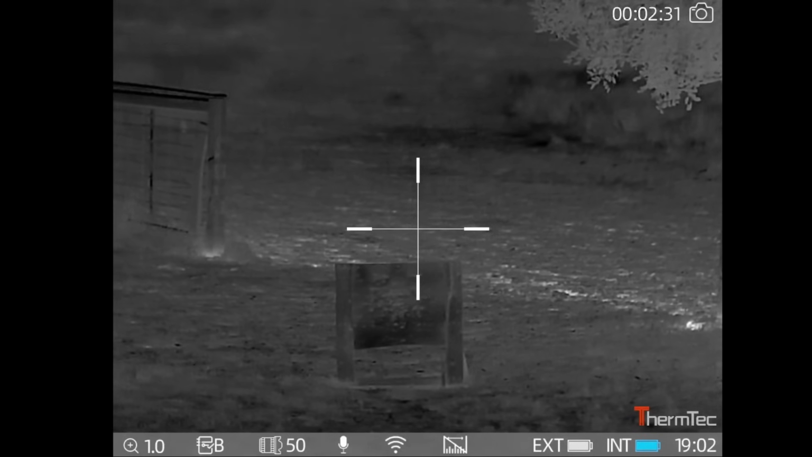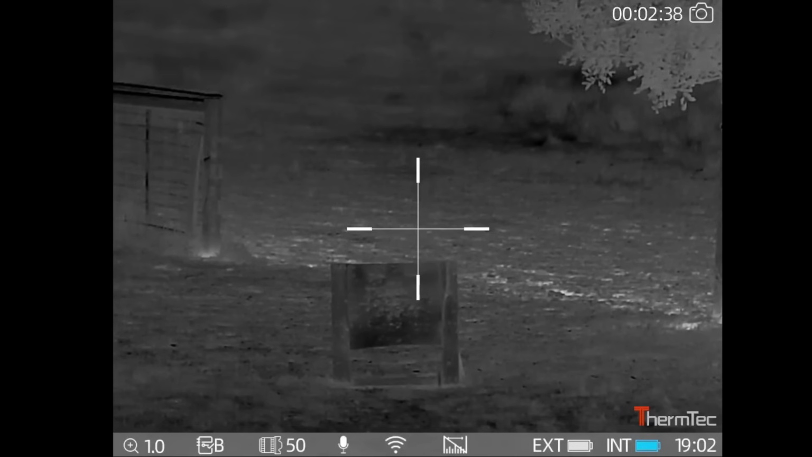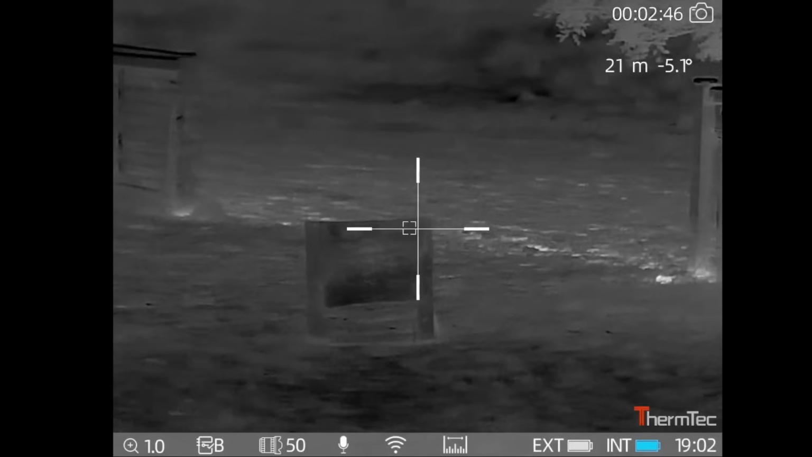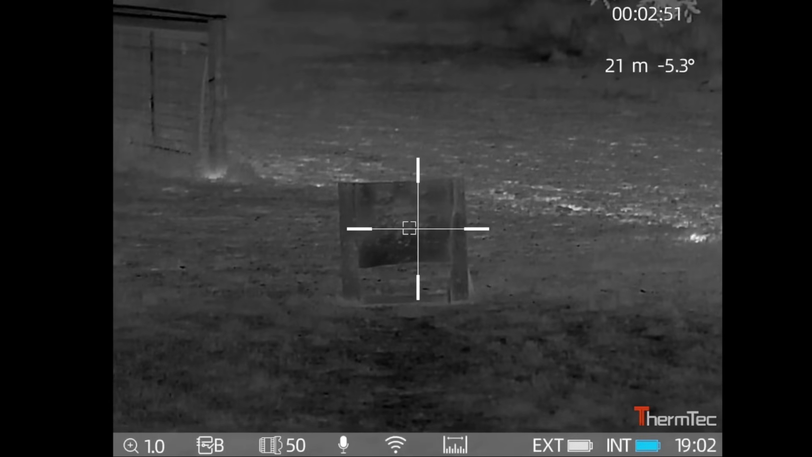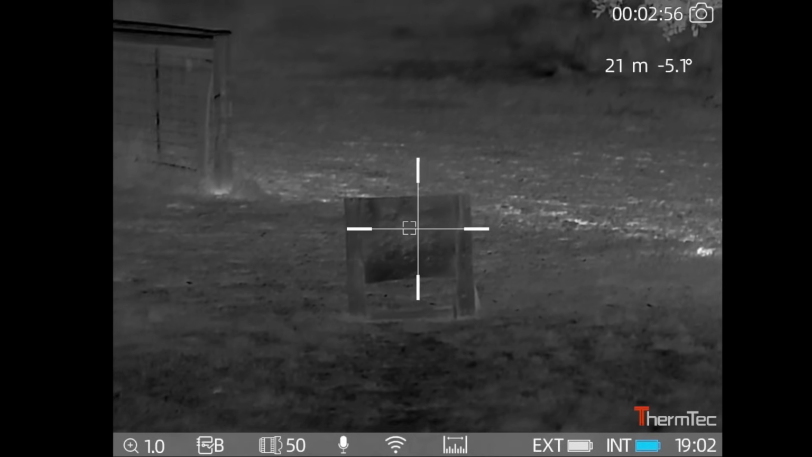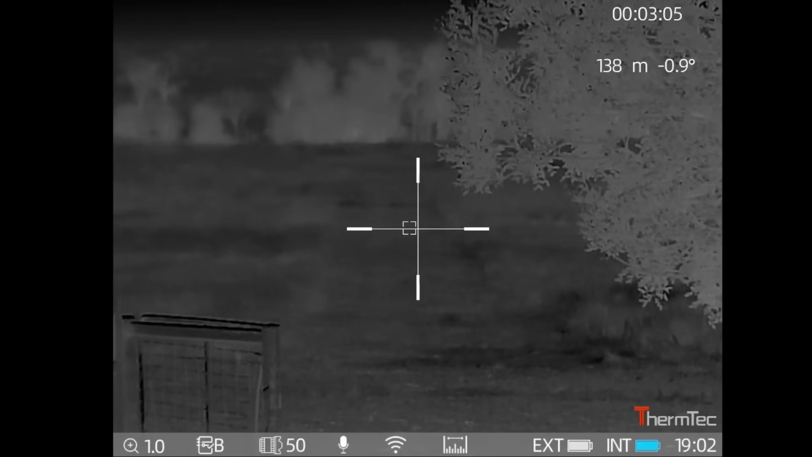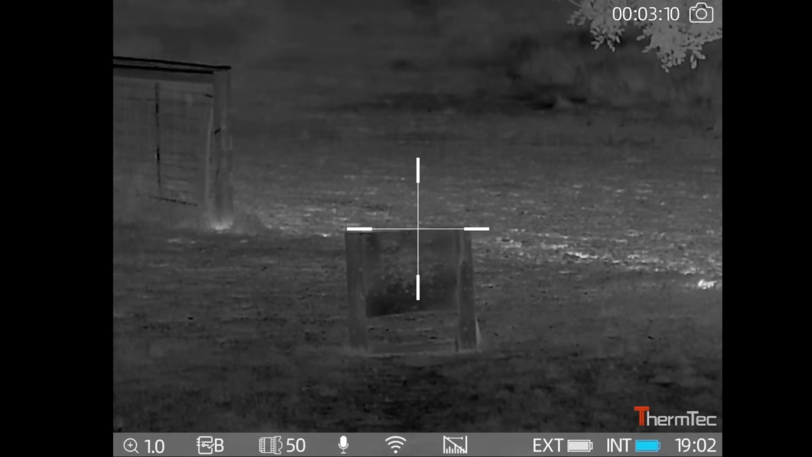So now if you've got your rangefinder, which is your back button here on the left, you can give it one press, it brings up a little box in the middle, and there you go, you've got 21 meters according to that. So I might actually have to shift that target back out a bit, or change my distance in there. So that's on constant ranging, so you can put it out at a distance, and there it's saying 135 meters. If you press it again, that turns it off.